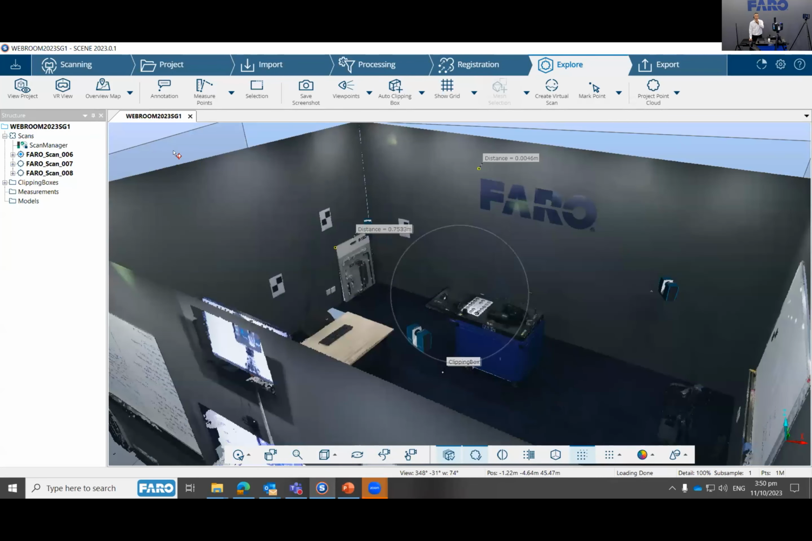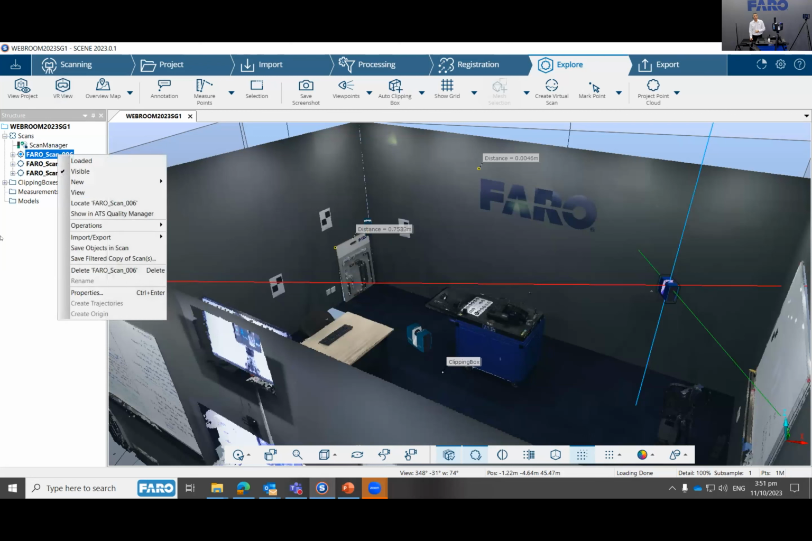So you can still enjoy the features that you see here, like being able to do annotations, measurements. You can even put on VR glasses. You can utilize VR technology. If you want to walk around the point cloud, you can do that as well, right? So you can actually see something like this whenever you load these scans in your Scene software, okay?